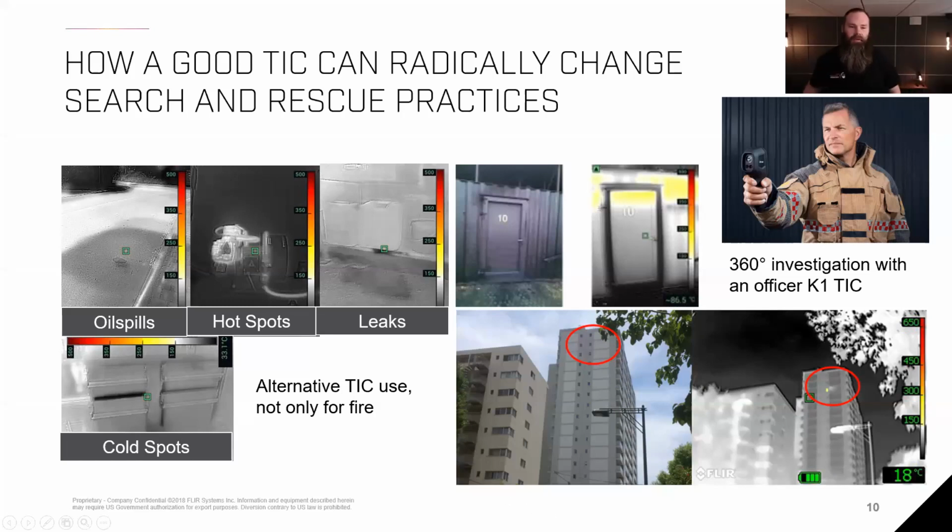Well, if you look at the pictures on the right, if you have a building that is not tight or not super well insulated, you will definitely start to see heat signatures on the outside of the building. If you go back in time in Sweden, we were taught to wet the door, because if you get steaming coming from the door, you know it's hot on the other side. And we don't really do that anymore, simply because insulation on the exterior doors has become so good that it would be a massive fire in there for you to feel anything.